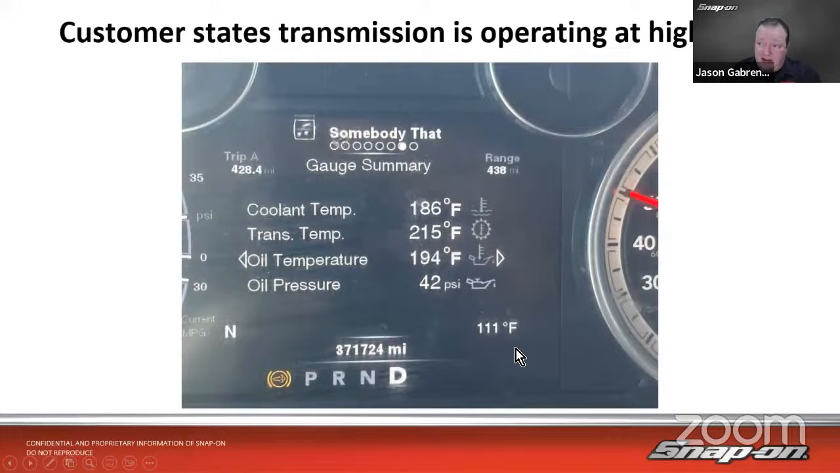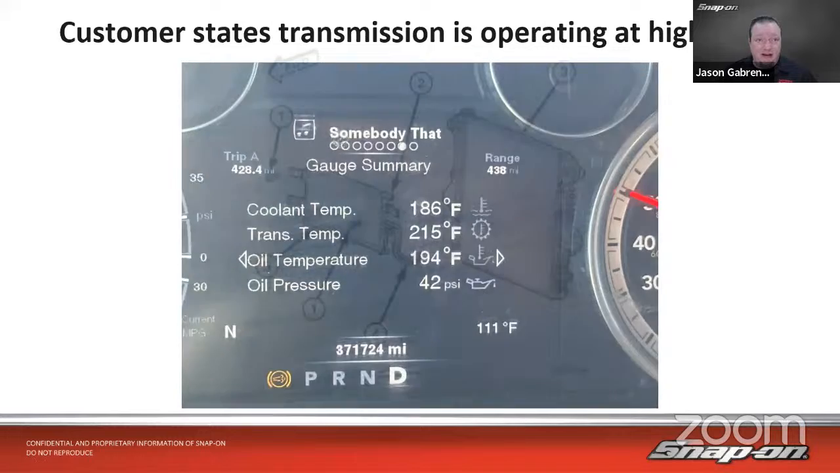That seems a little high, even though it is 100 degrees outside, but still. He's in Texas, so that's been pretty much any day during the summer this year. But he was a little concerned that his transmission temperature is higher than he thought it should be. So he decided to take a look there.